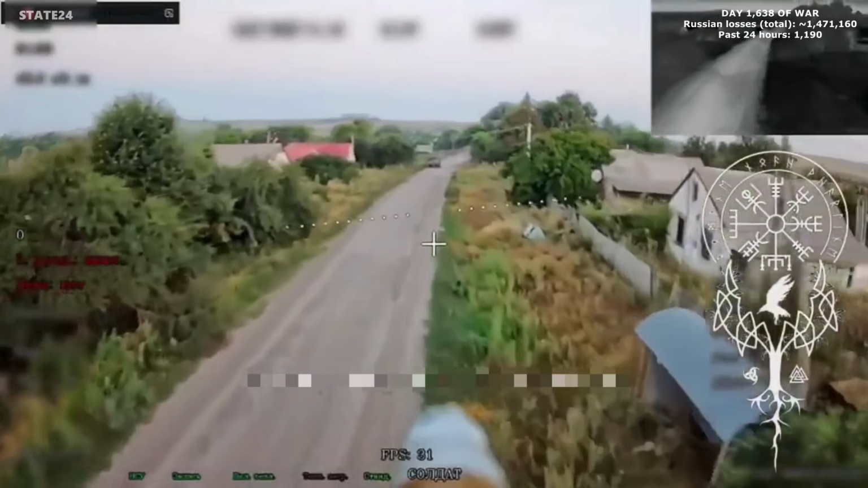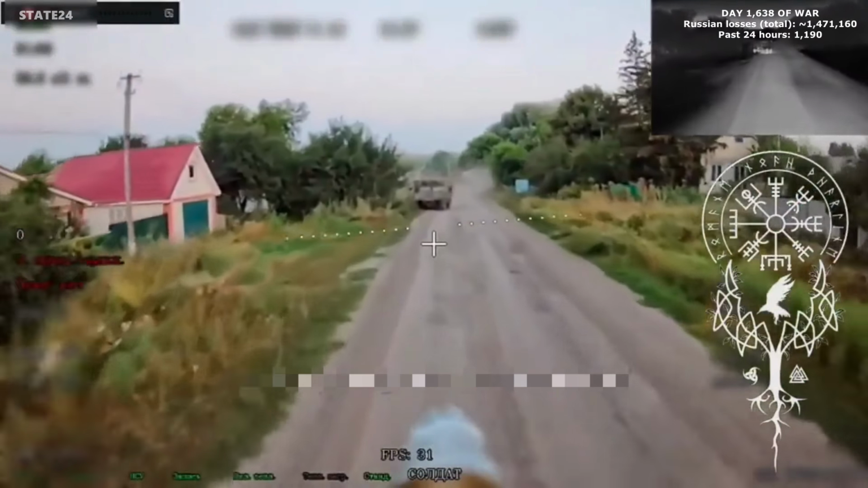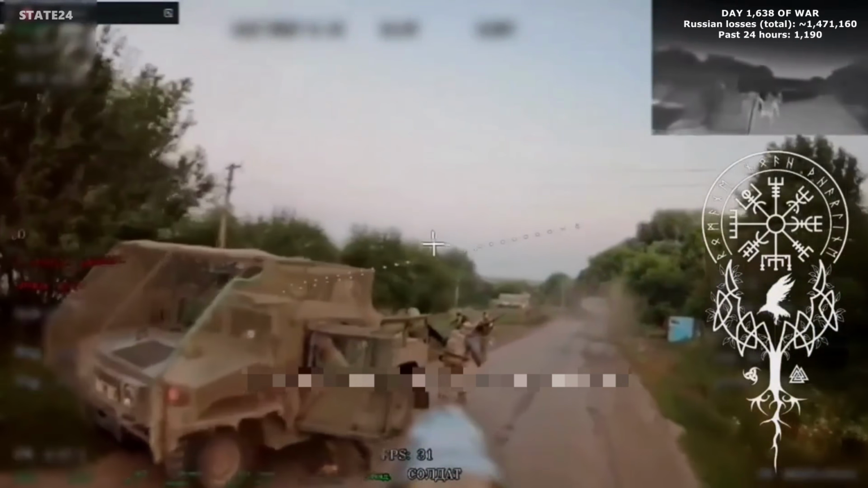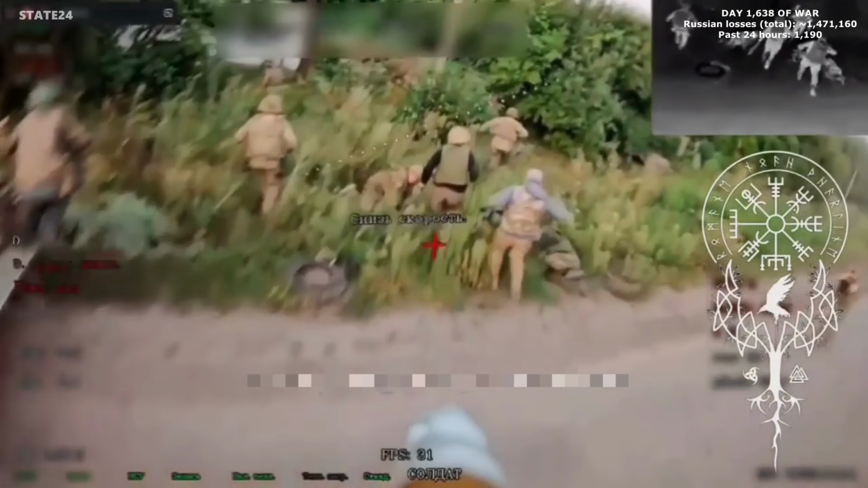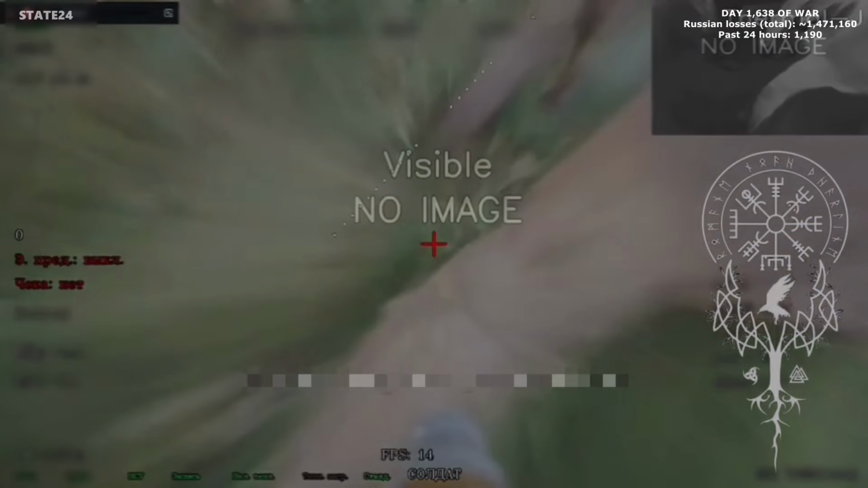An ambush drone already in position on the road before anyone starts moving. A vehicle carrying a large group comes into range. The drone lifts off immediately. They read the situation fast and bail out. But the drone was already committed before the first door opened. Not everyone gets clear in time.